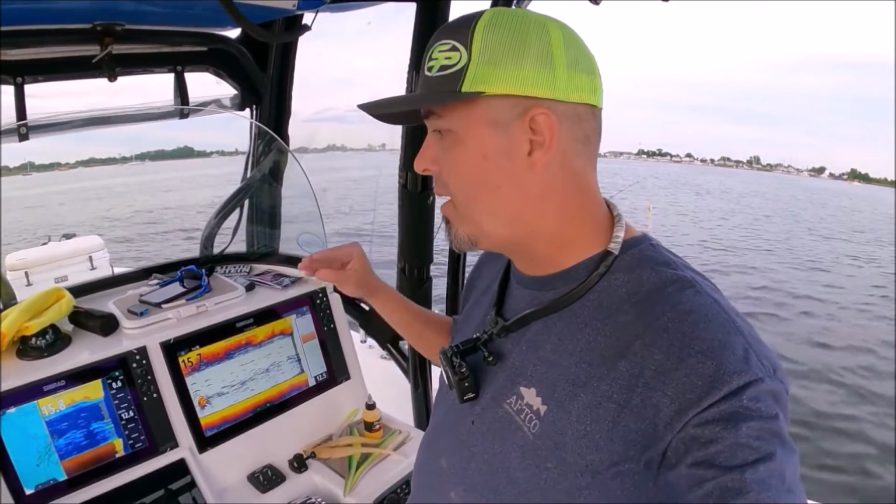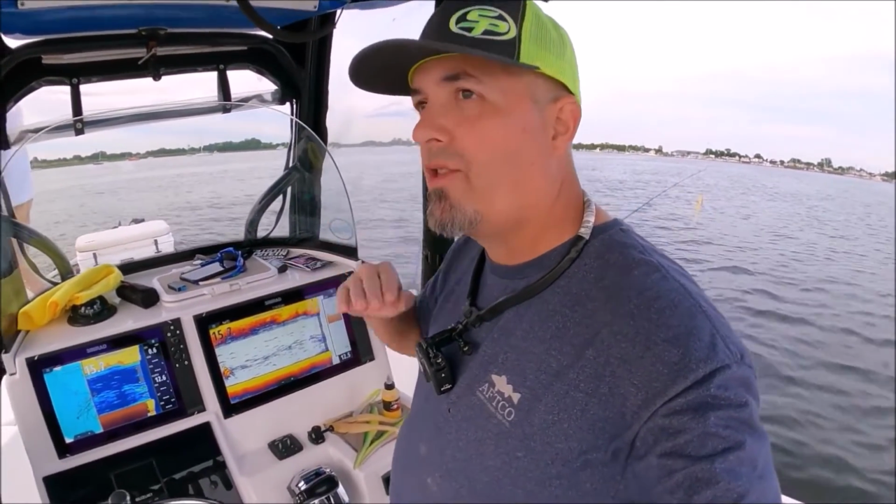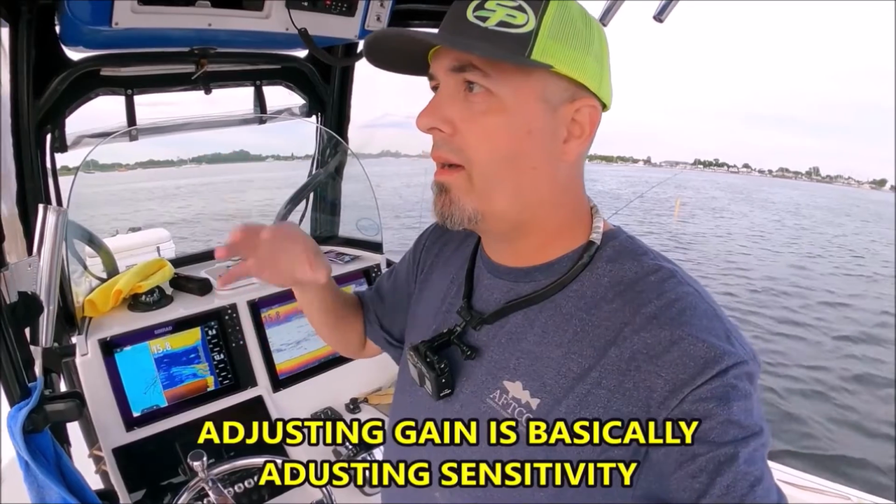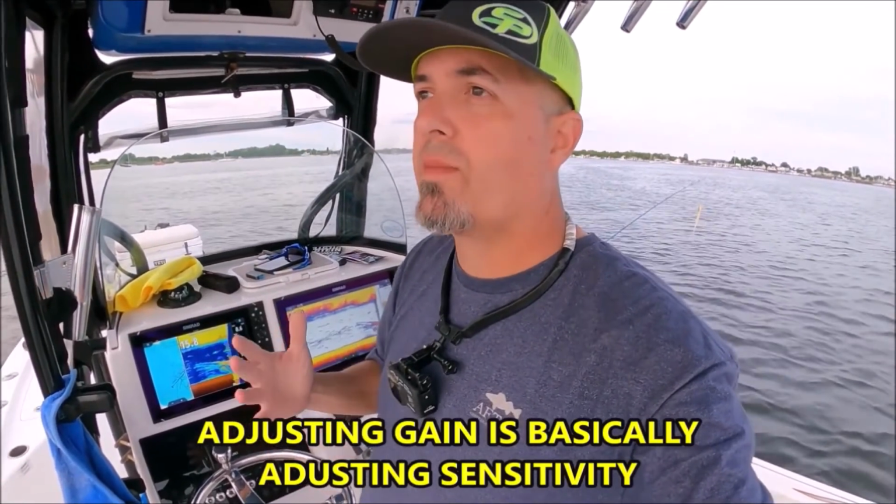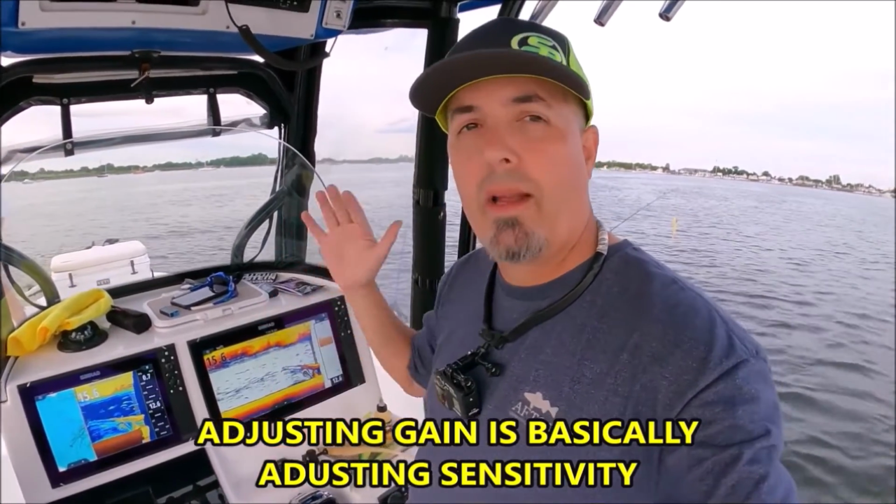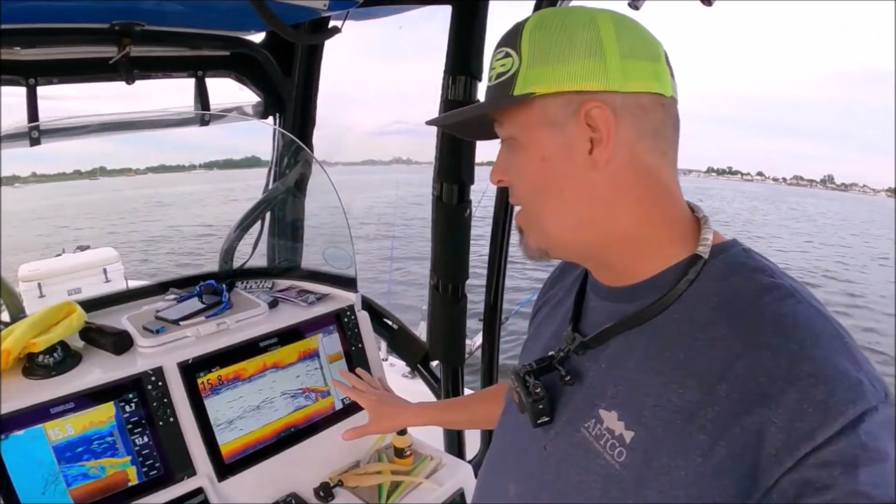What it does is it finds a medium, and then as you start riding, if the bottom comes up, you obviously need less energy because you're in shallow water. Your pings, the beam, is traveling less of a distance, you don't need as much power. So in shallow water it reduces the gain slightly, and in deeper water it increases it. So it's not like the old auto. This auto is good. I leave it auto almost all the time.